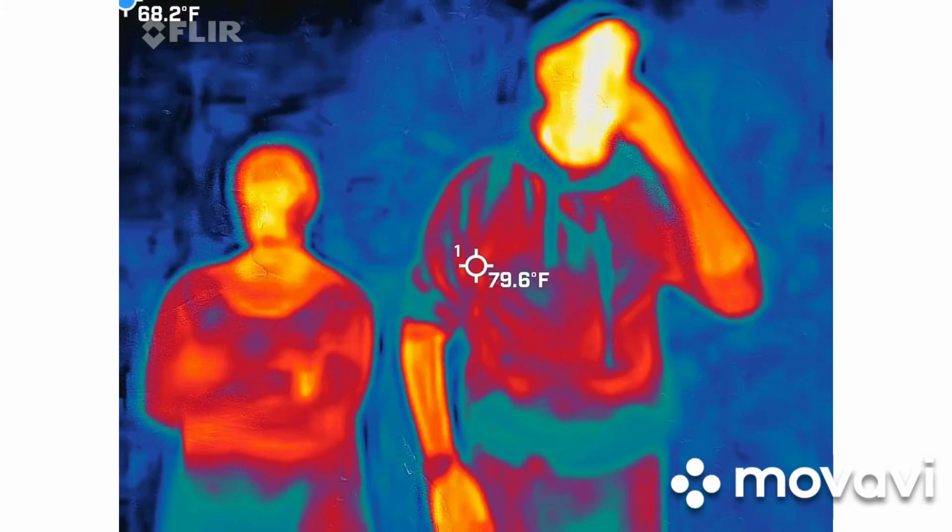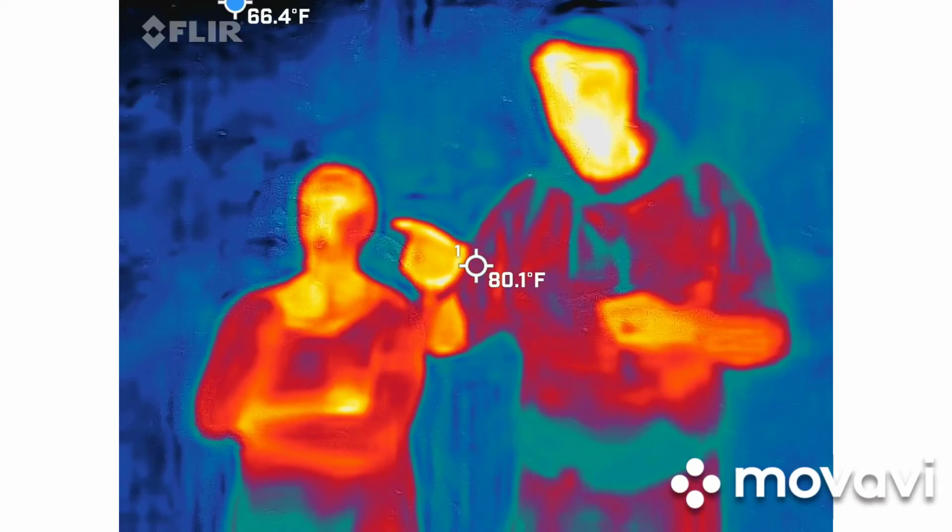Young lady moves here. Can we turn that REM pod part off? How do I turn that? That's the button in the back.